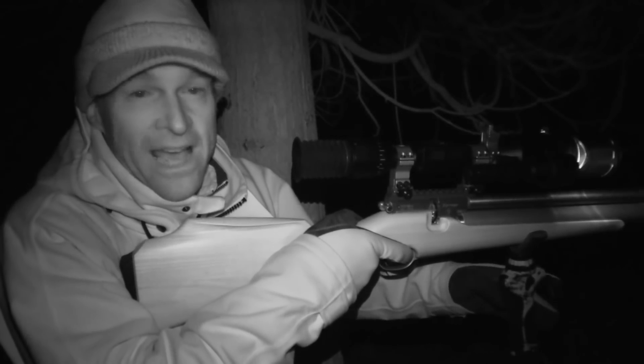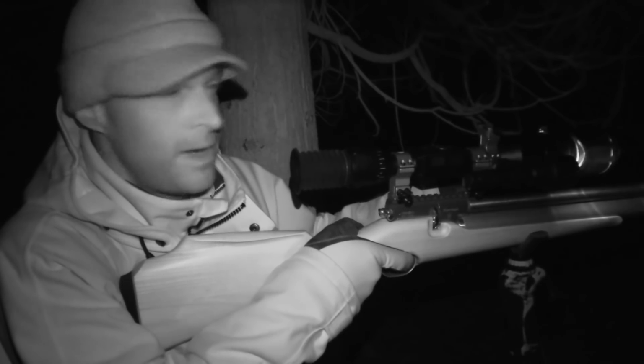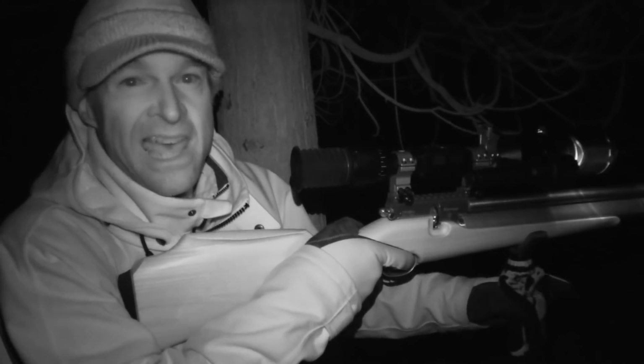Starting to get wary now. I had to wait a bit longer for that shot. I ended up actually having to snipe that one from amongst the undergrowth.